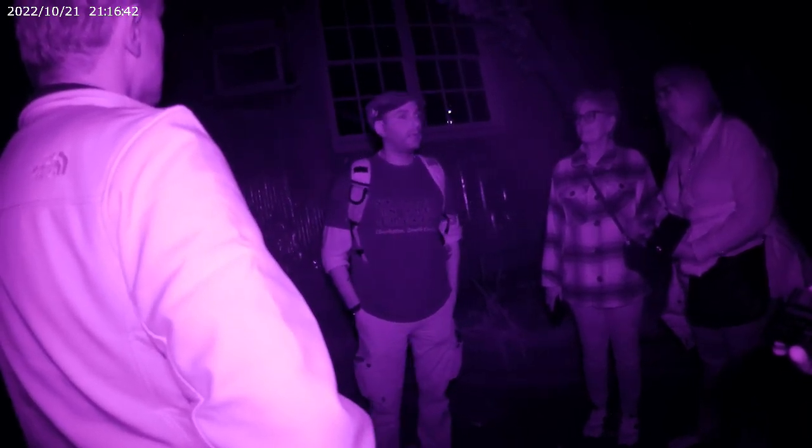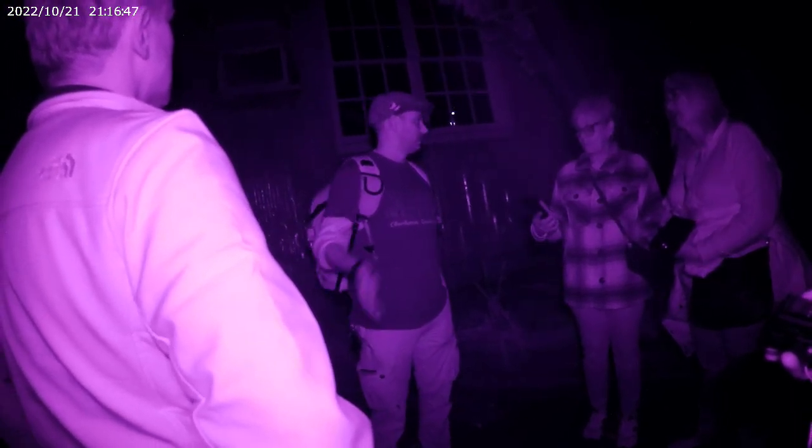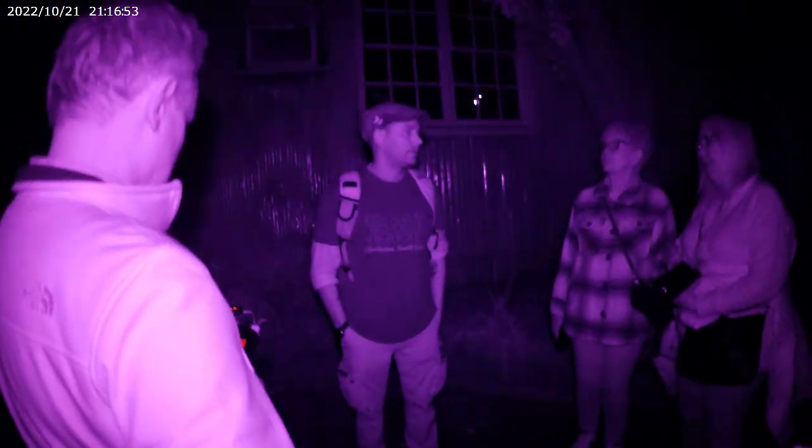However, most of the night, you guys have all my gear out tonight except for the lasers. I'm not using the lasers tonight because that's usually if I have to add one more person. But at the same time, I'm going to require that there's at least 2 things happening before I'm going to label it as paranormal.